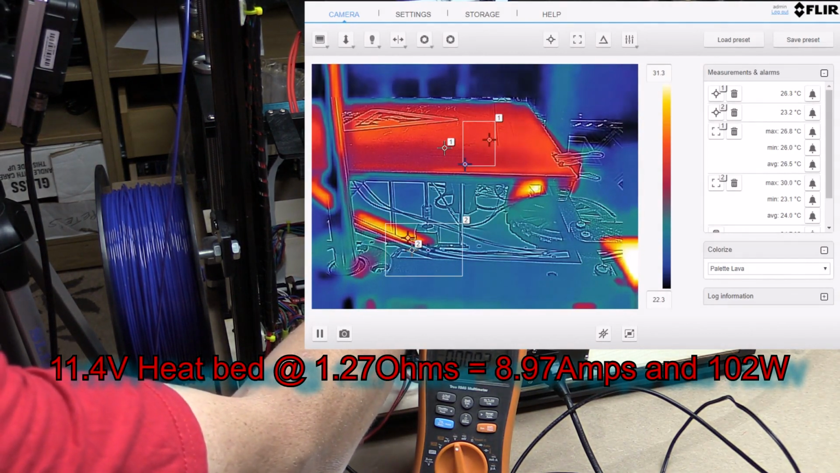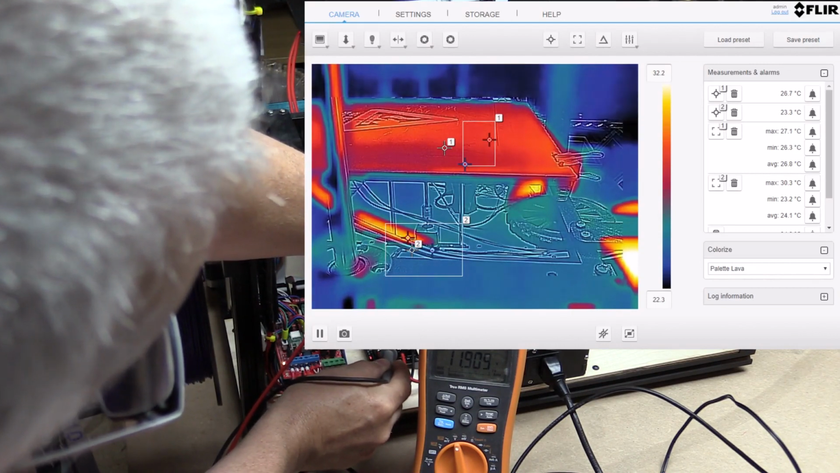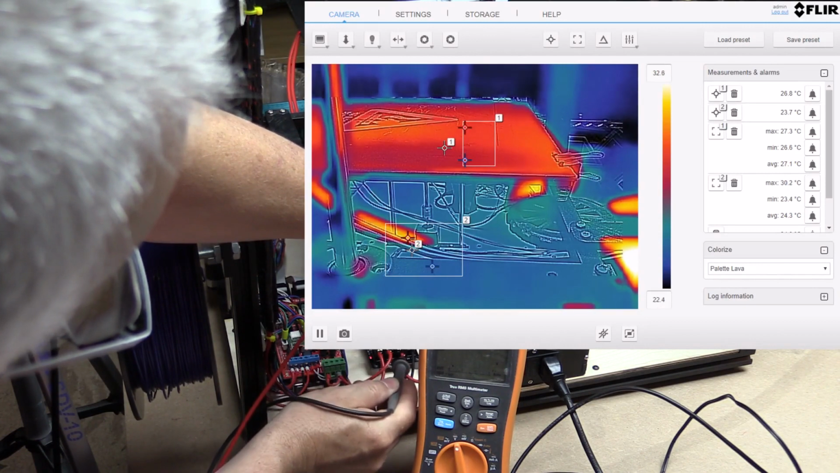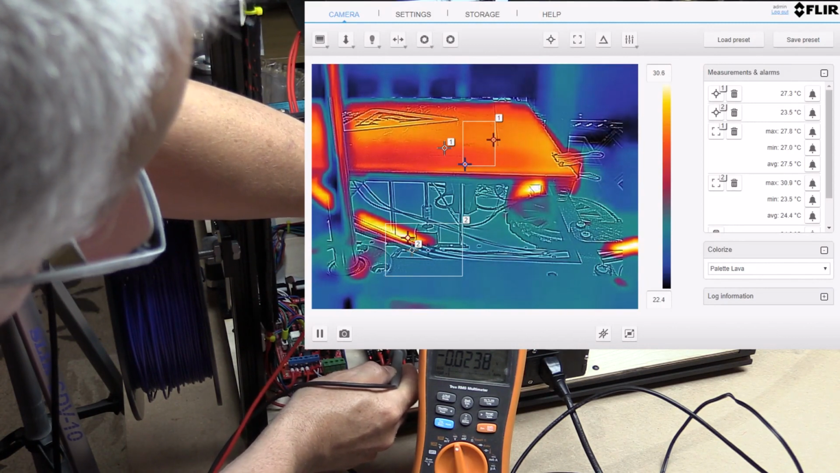The volts being sent at the point down here of the wiring after the MOSFET is 11.9. So we're dropping 23 millivolts on this MOSFET, which is not a lot at all.